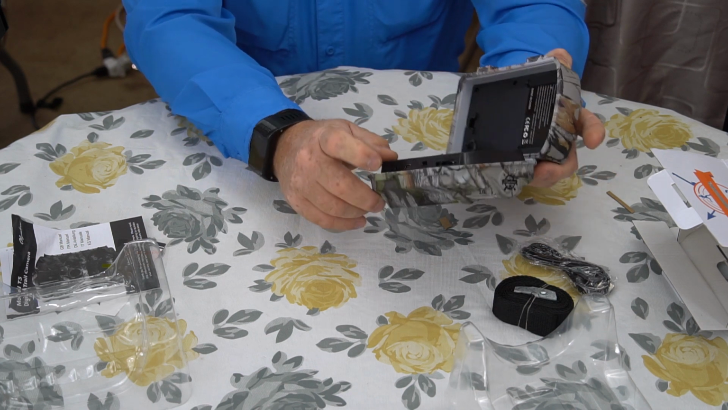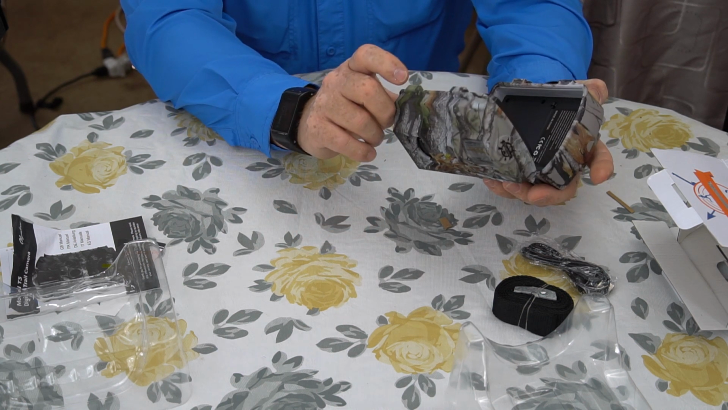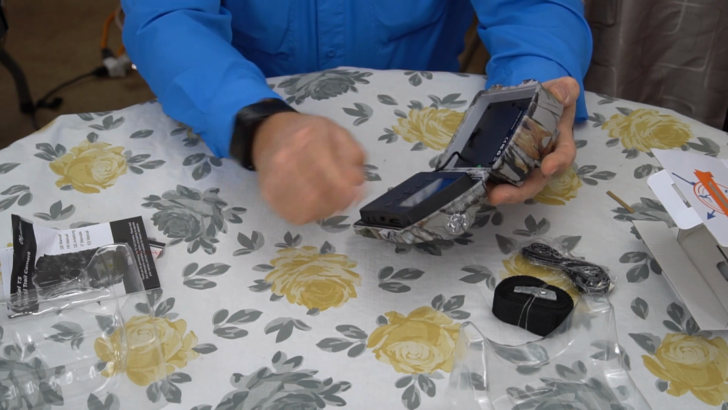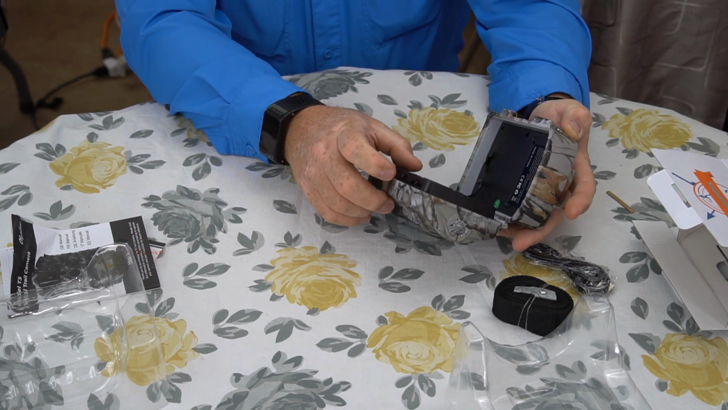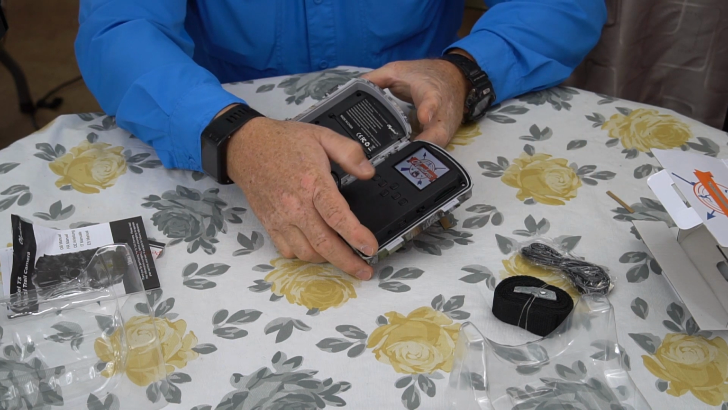So it has a TV out right here. This is evidently to be able to connect an audio video cord to it, which it did not come in the box with, and maybe play it on an external monitor. It does have a nice little screen there. See, it turned off. Okay. Has a menu button here.